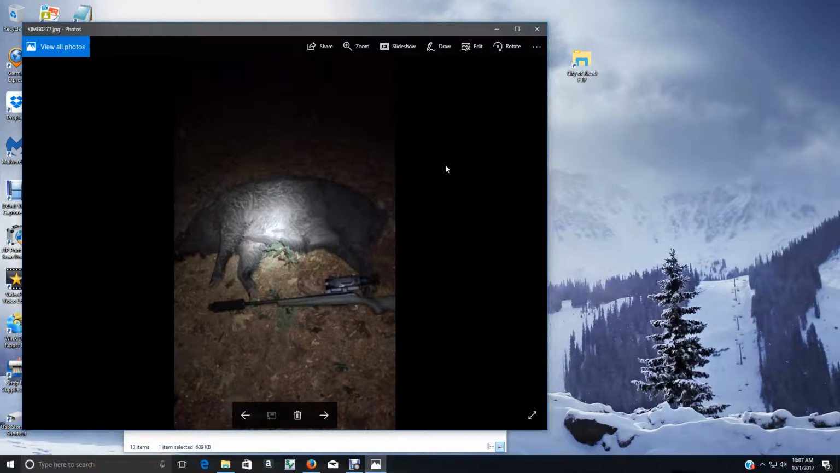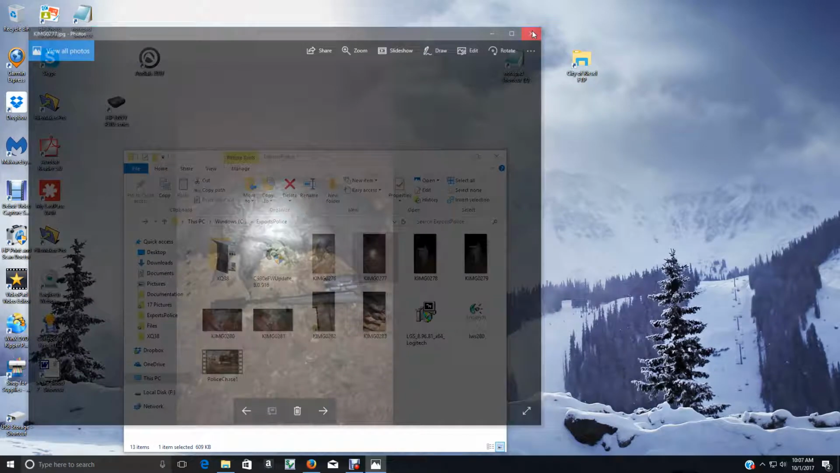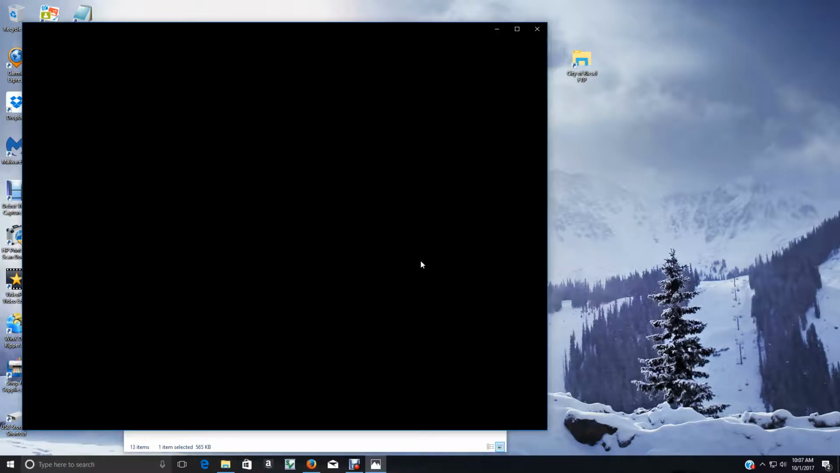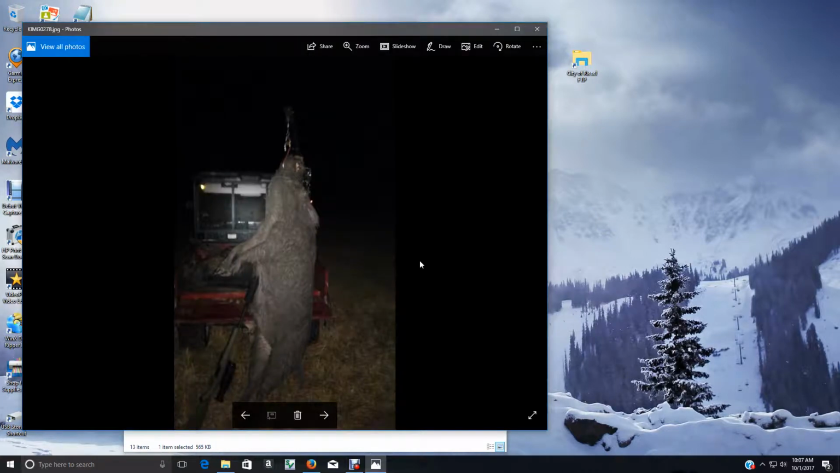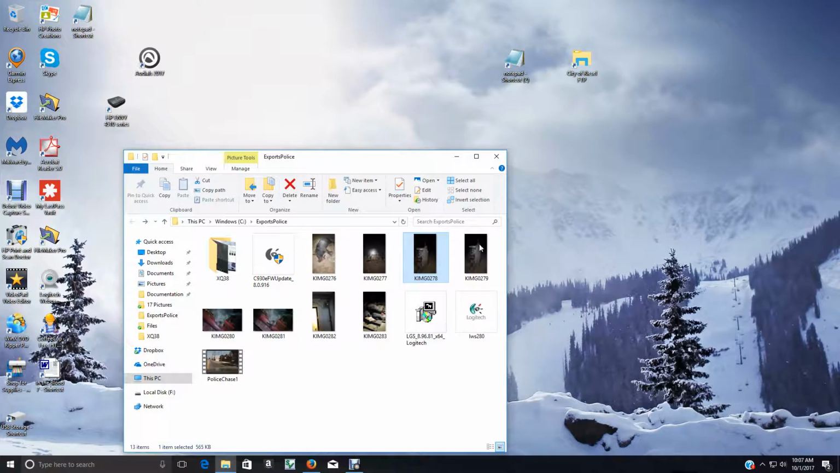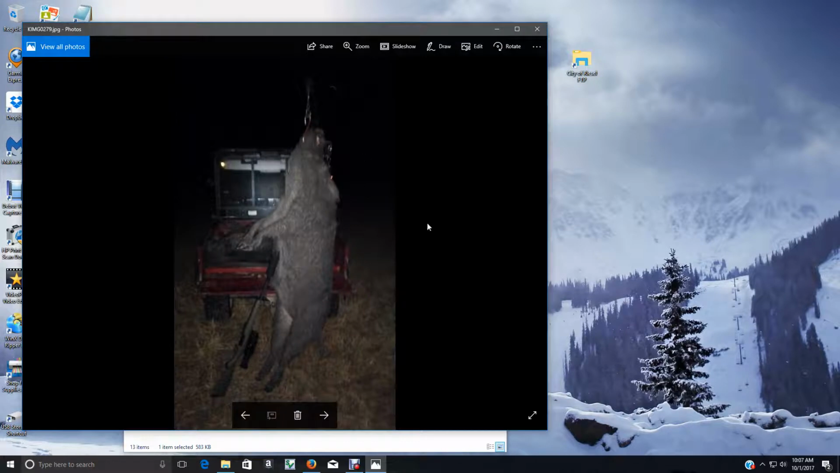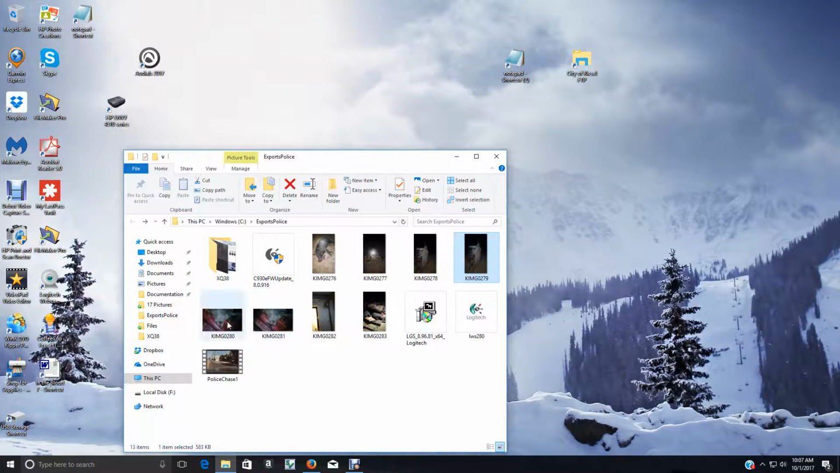Don't look all that big when you compare him to that rifle. Now here's the same hog. Look at the head on that sucker. He is a big one. The guys at the meat packing plant, they hung him upside down with the express purpose of getting his tusk. If you see, he's got some good ones there. Some of those guys like to save the skull for the tusk.